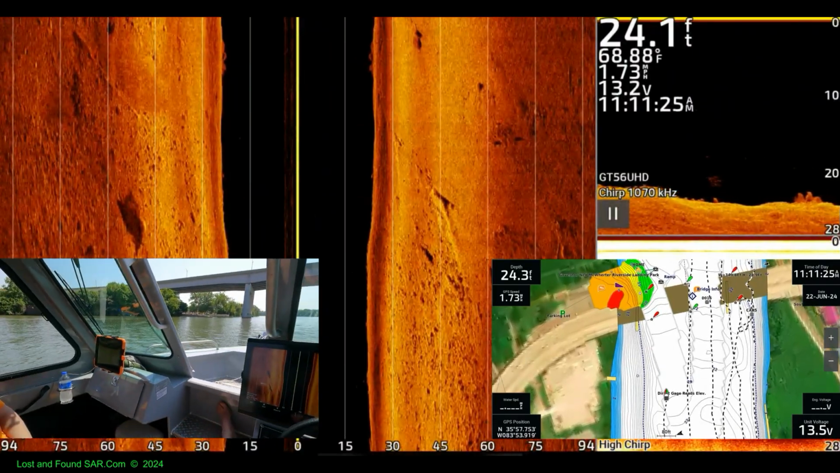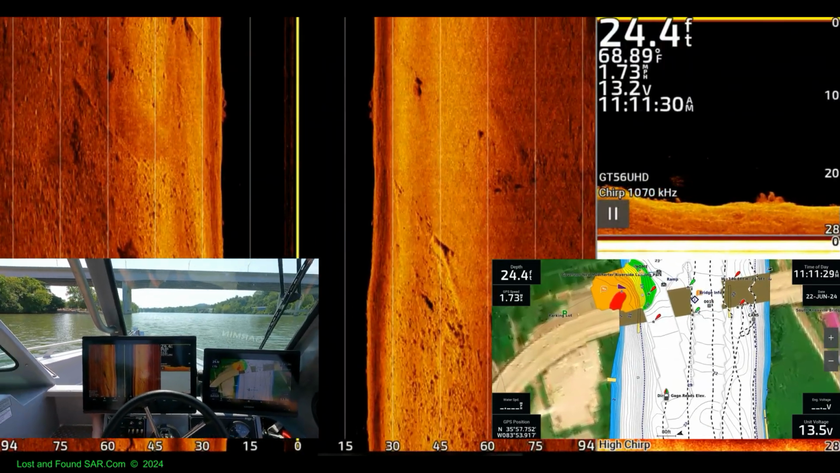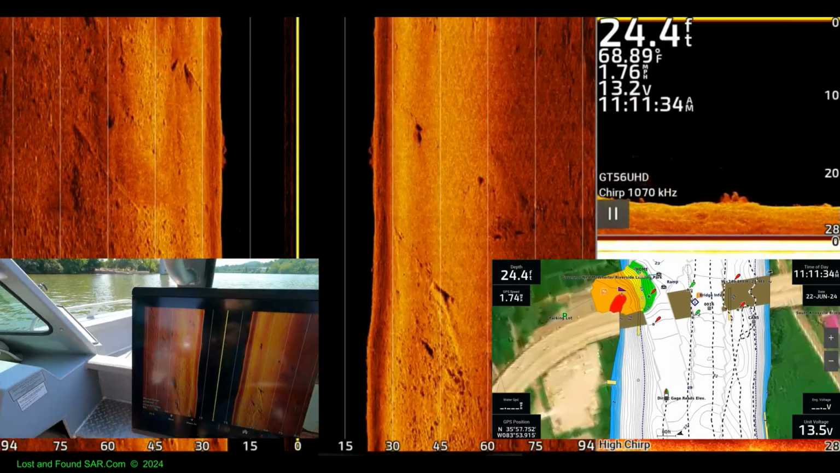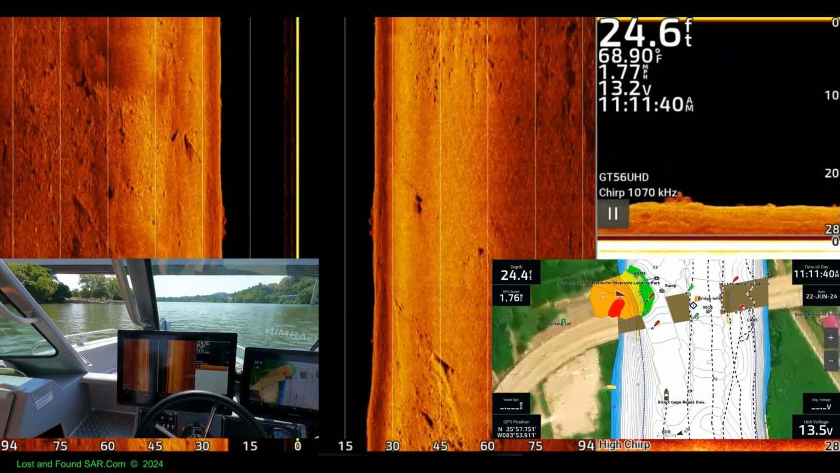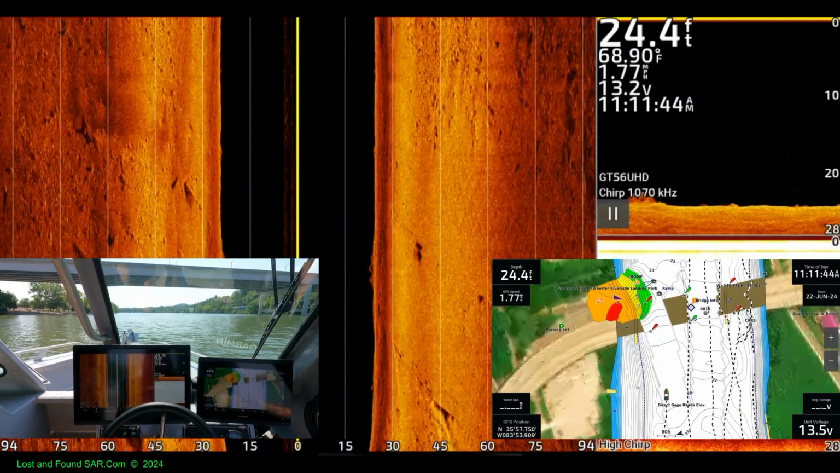Pretty cool. Like a big one. Some objects down here. I don't know if they're trees or something big right there. They found the throttle. They might have been being nice. And they got a rooster tail too.